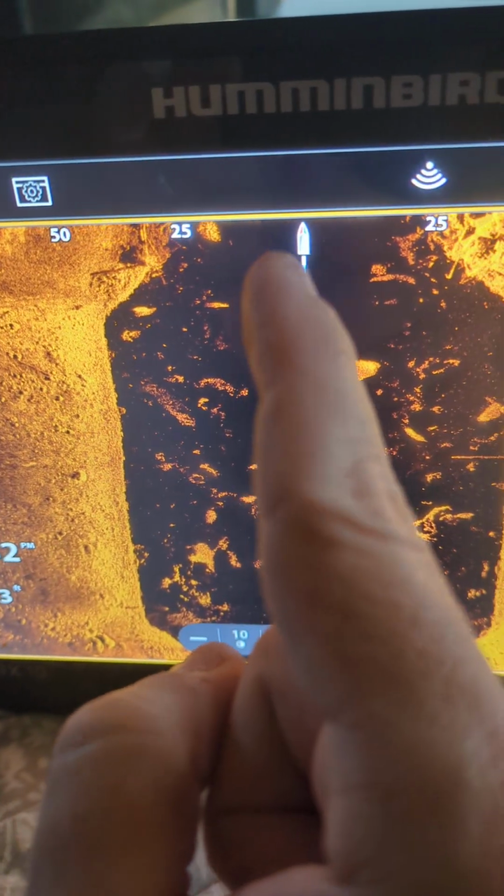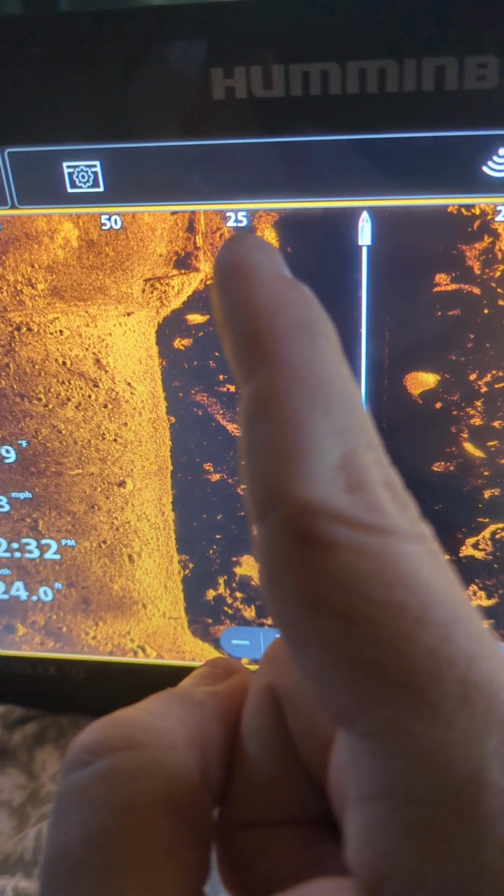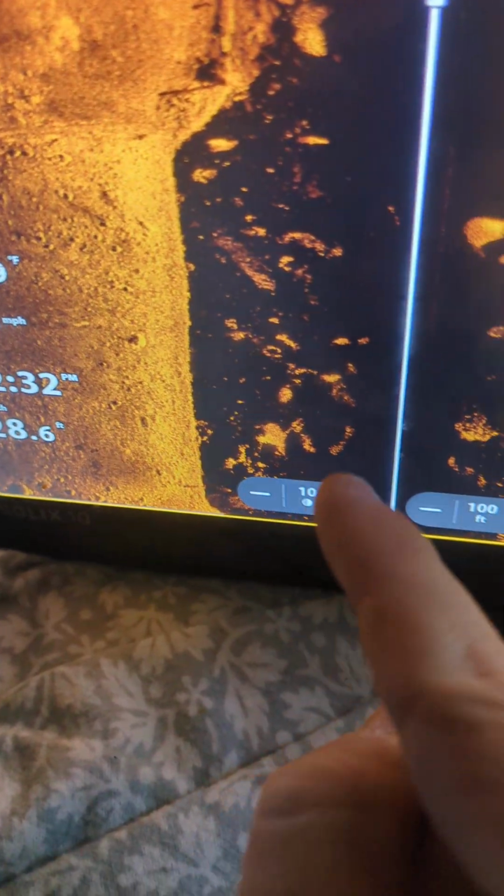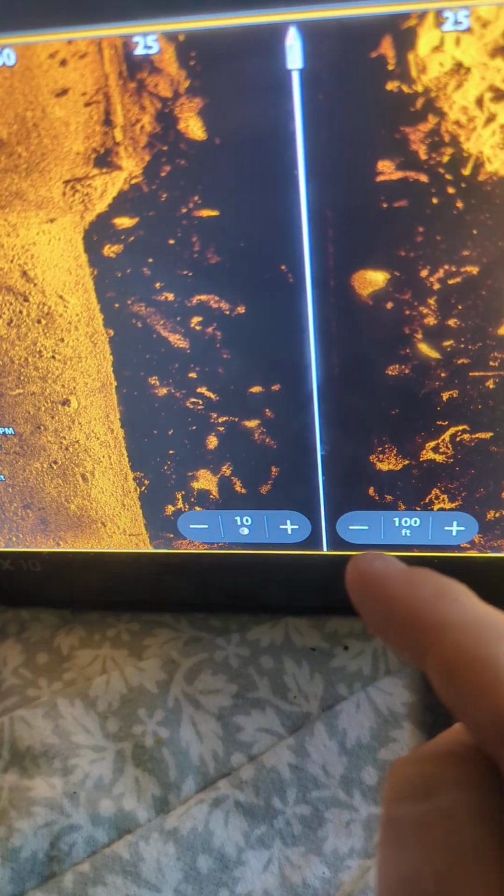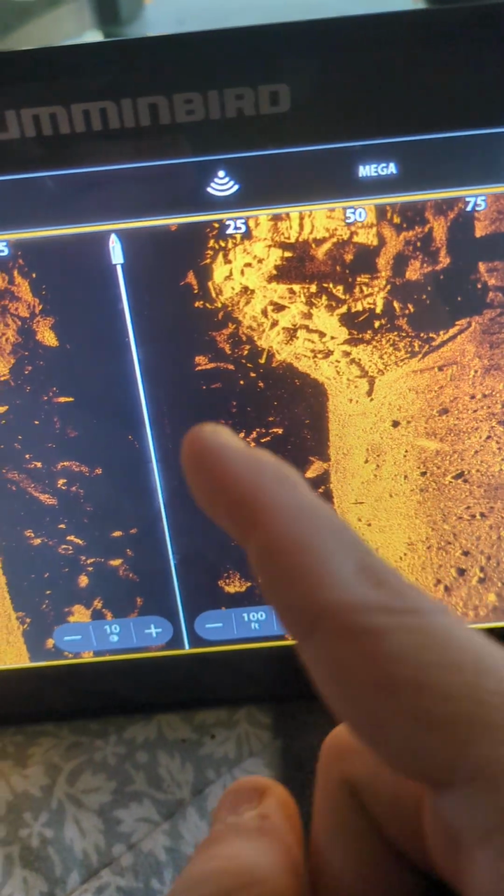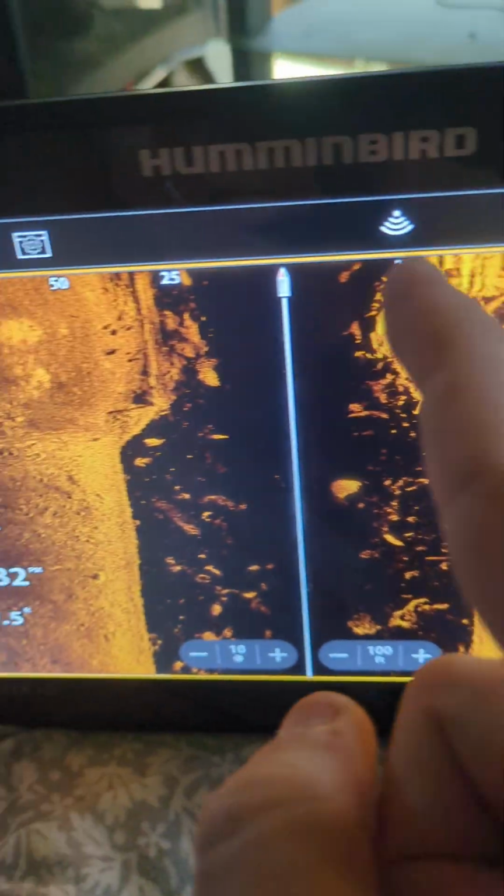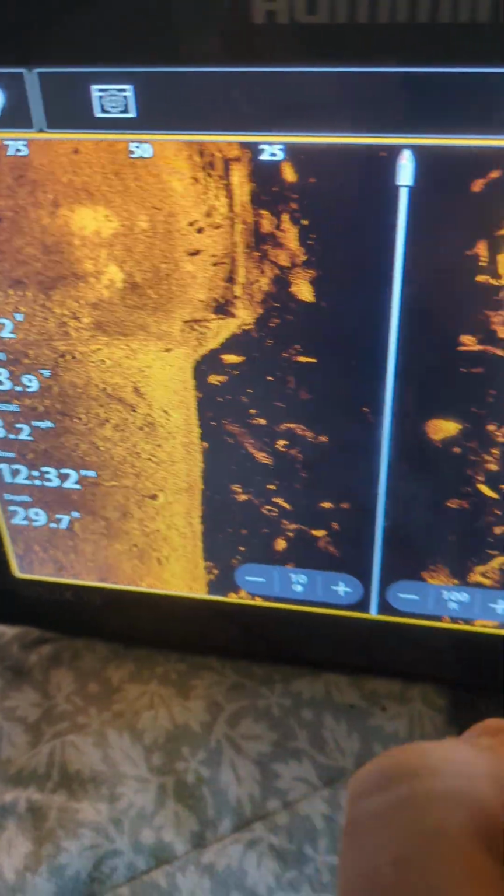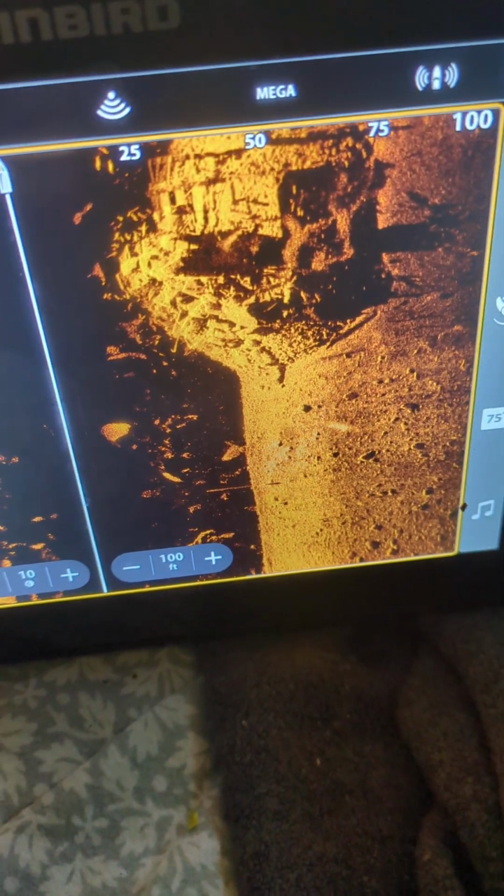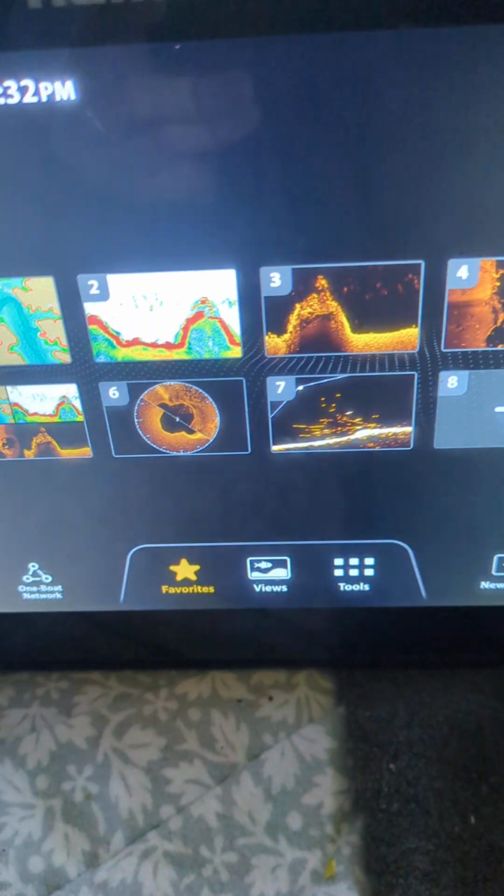But then you have this, 25 foot away from your boat, 50 foot, and it goes up to 100 foot. This goes way further than that. Like, I don't know how far, I'm not gonna worry about that. But yeah, and you can change the color and all that good stuff and a bunch of stuff on there. Anyways, you have that.